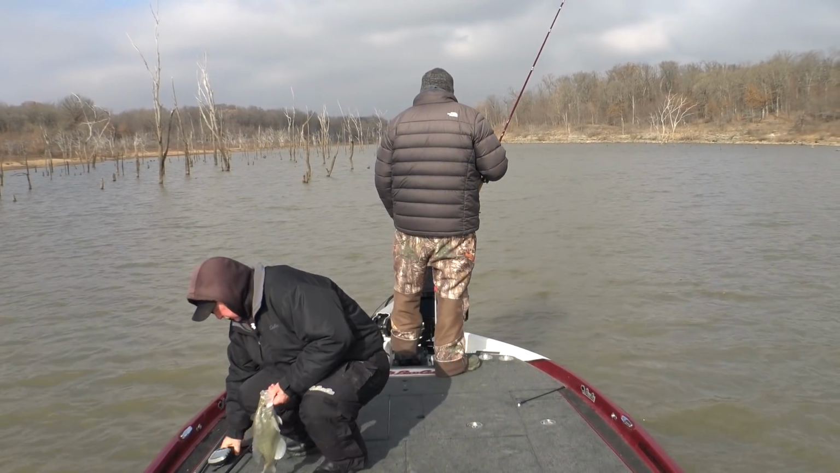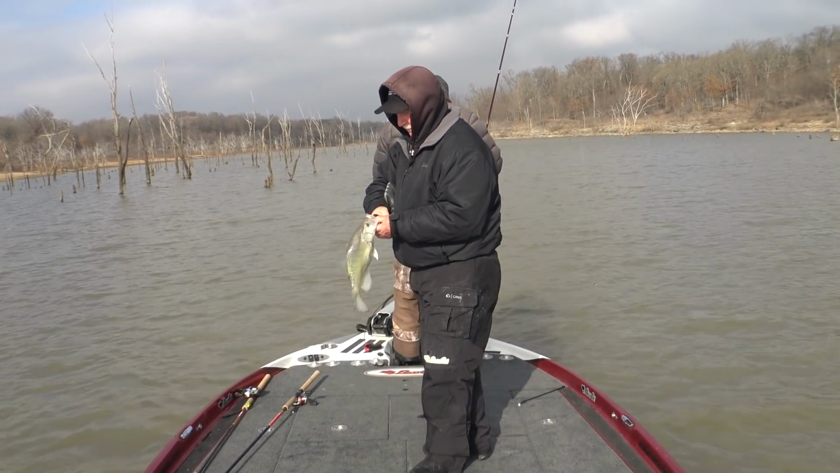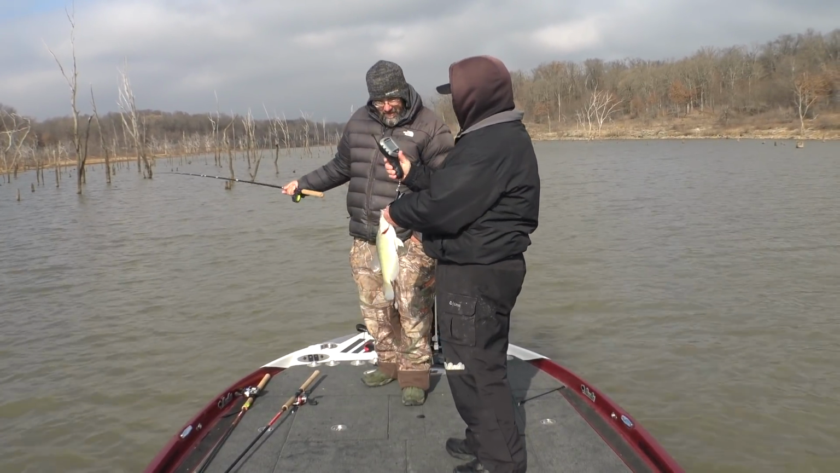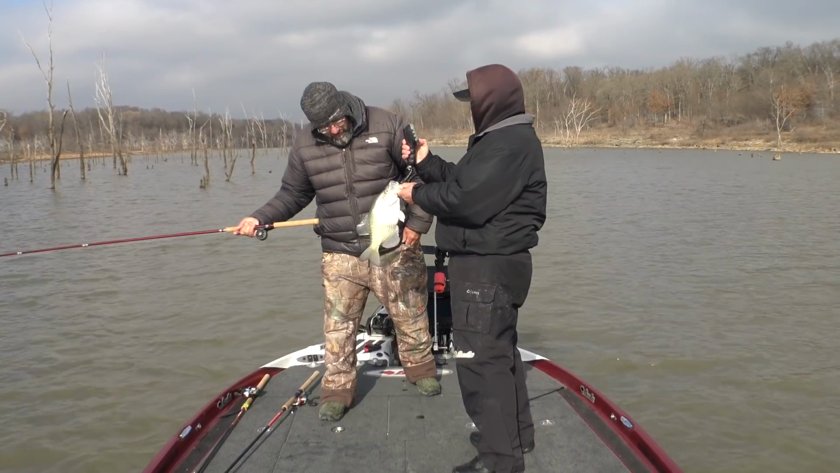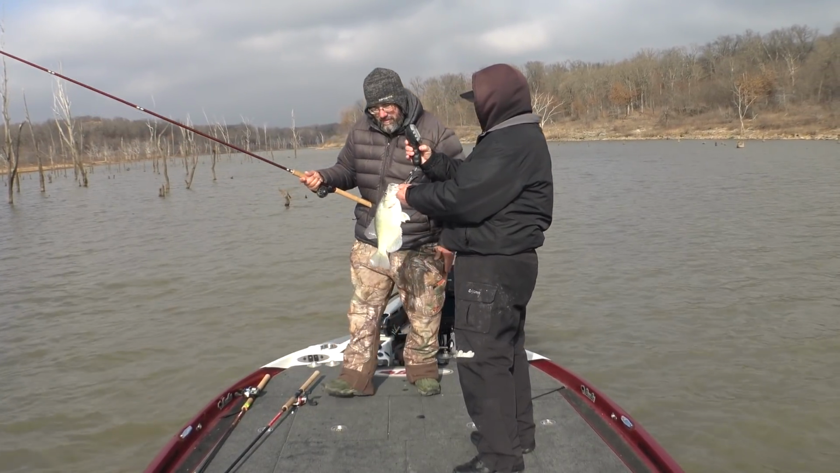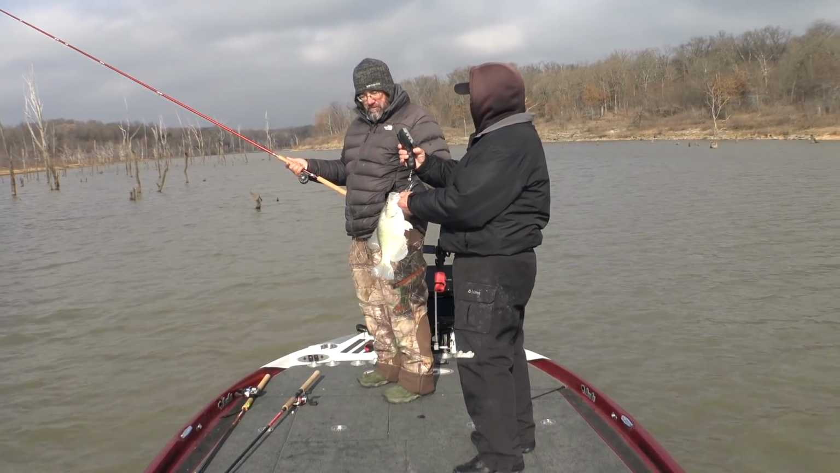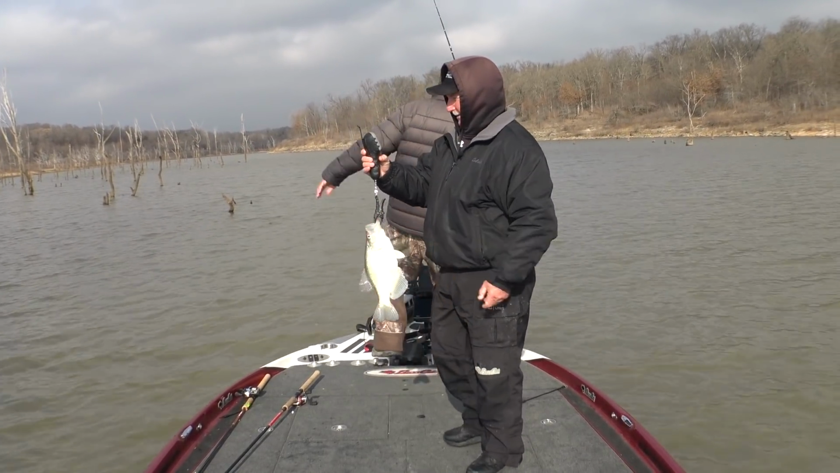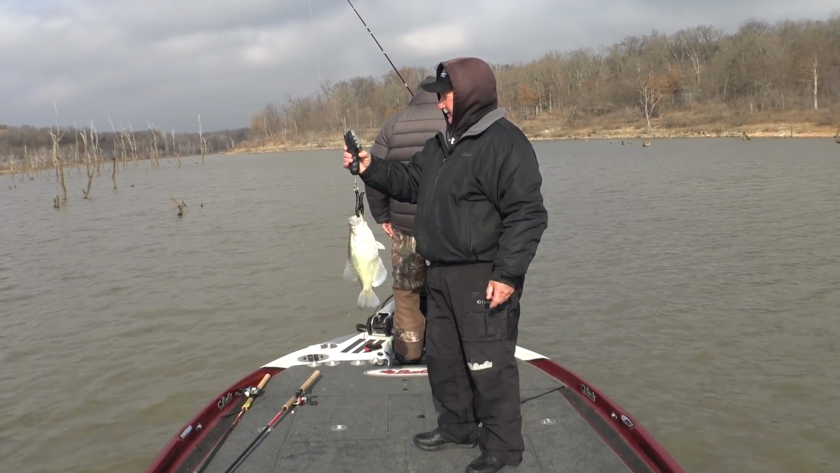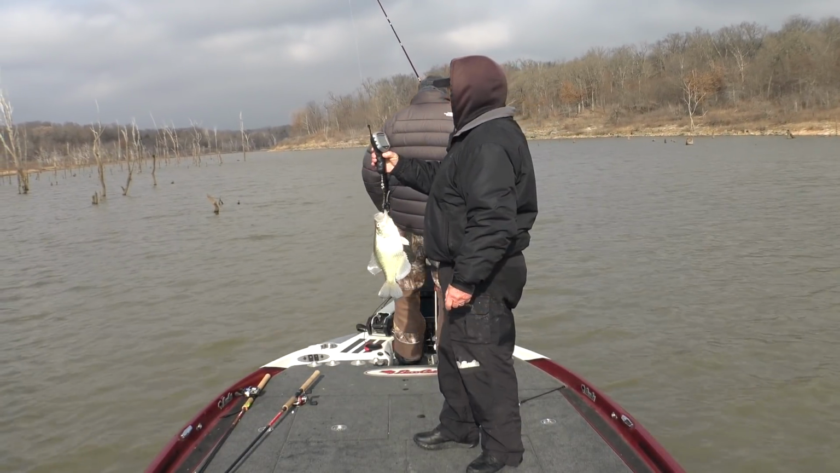See what he weighs. What's your guess? I have to look at him. Uh, 140 even. 140 even, he says. Man, your scale's way off.